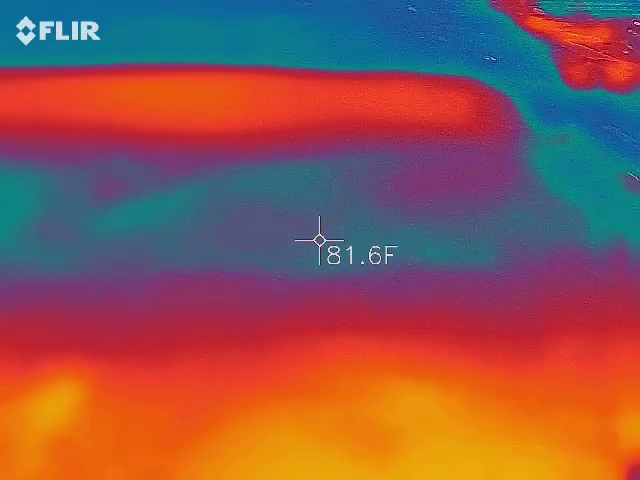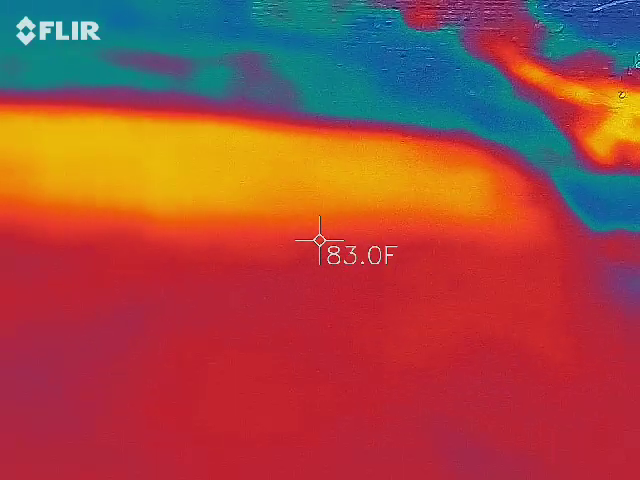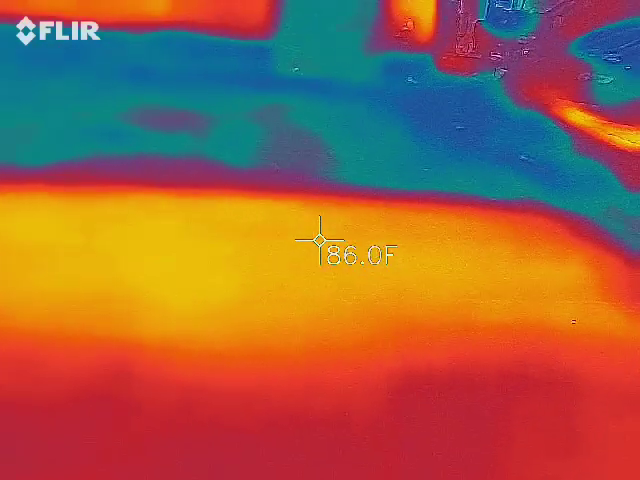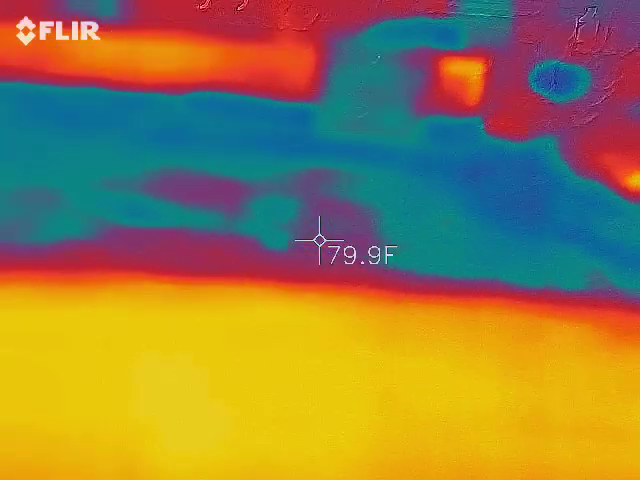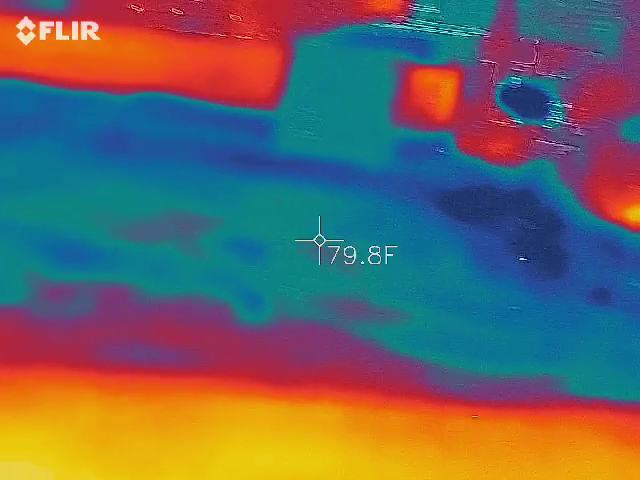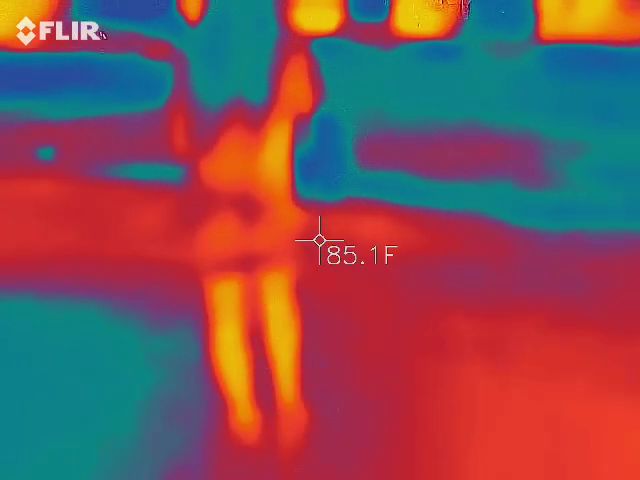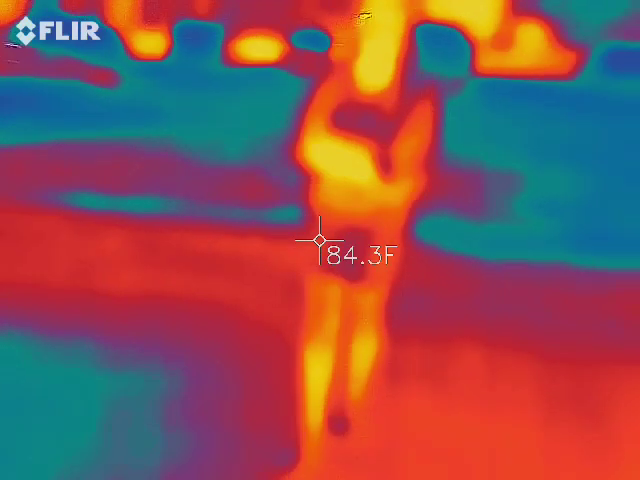Let's go. Let's walk. Let's look for blobs. I'm just looking at all the women's panties. You can see them? Not really.